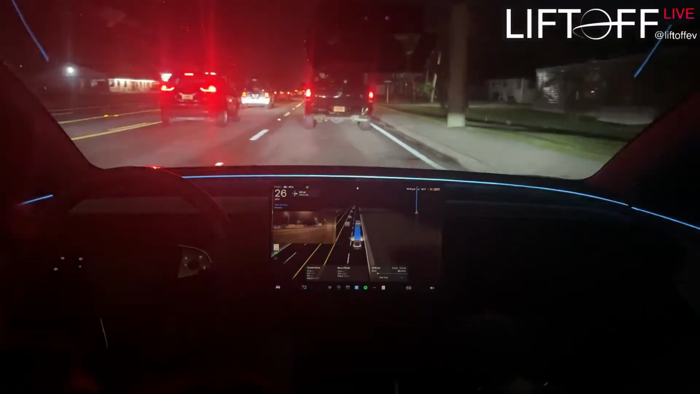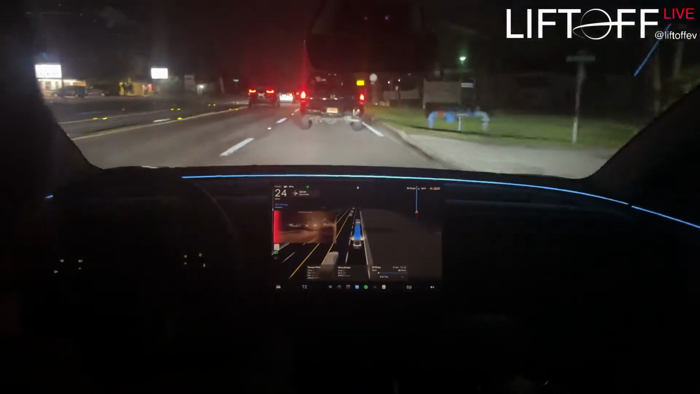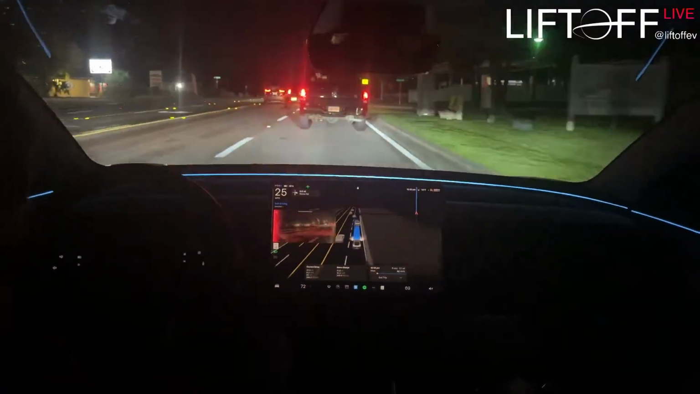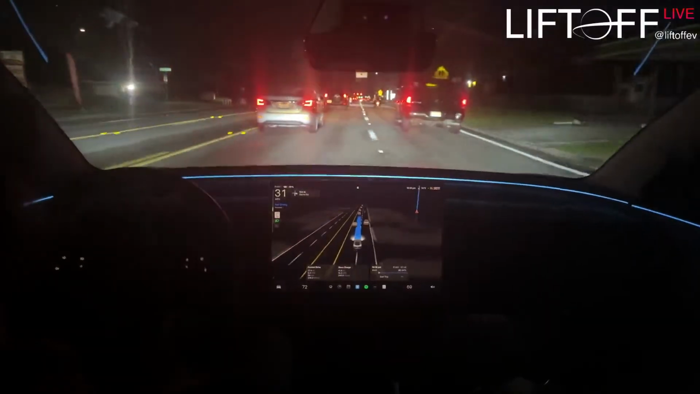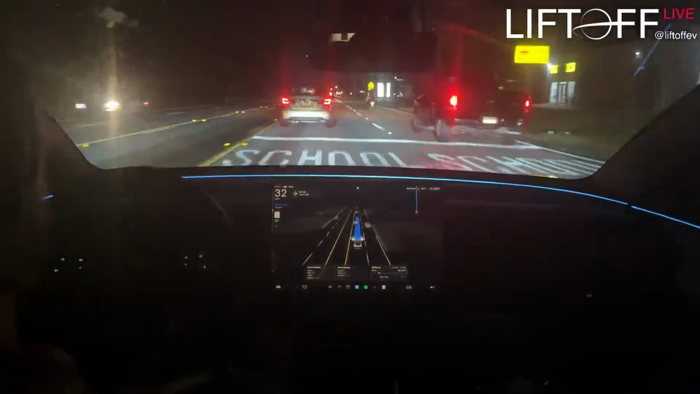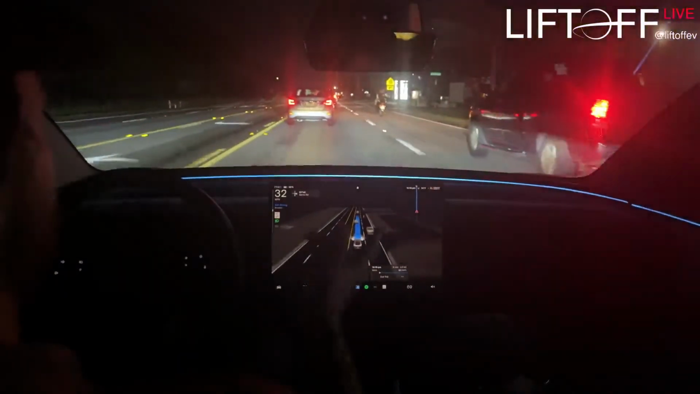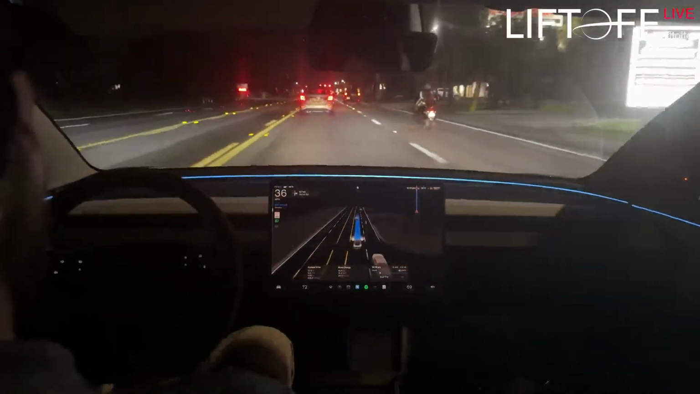Oh, we got a little bit of hesitation here, trying to get in front of a car that's in the left lane. That was kind of good though. It looked like it was going to do it, and then it decided not to, and it turned its turn signal off to signal that it had changed its mind. That truck wanted to get in. I probably would have let him in. That was me.